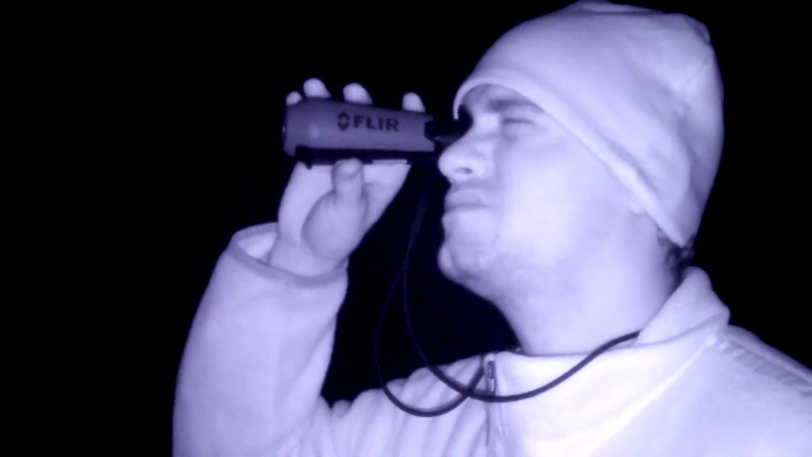It's a little after midnight, about mid-50s right now, so the conditions are bearable, but definitely not ideal if we're trying to hear something. Yeah, I can make out the road pretty clearly.